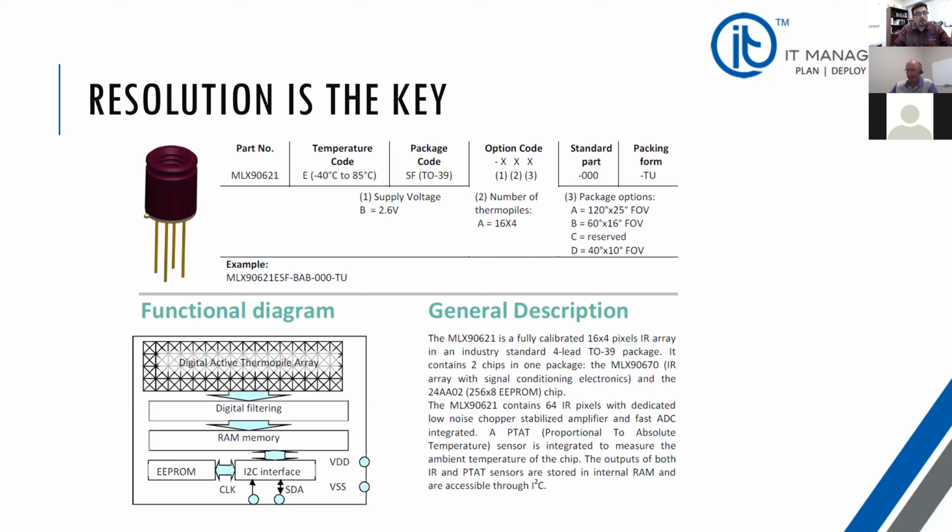So this is one of the IR thermal imaging devices, or essentially chips, that we are looking at for some of these products. The more active thermopile array that you have within a given camera, the better resolution you have. And the better resolution you have, the more accurate reading you have. So those are basically the components.